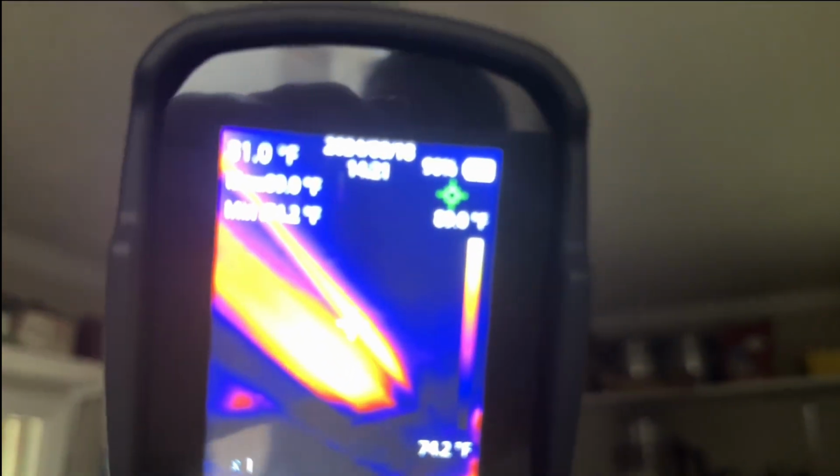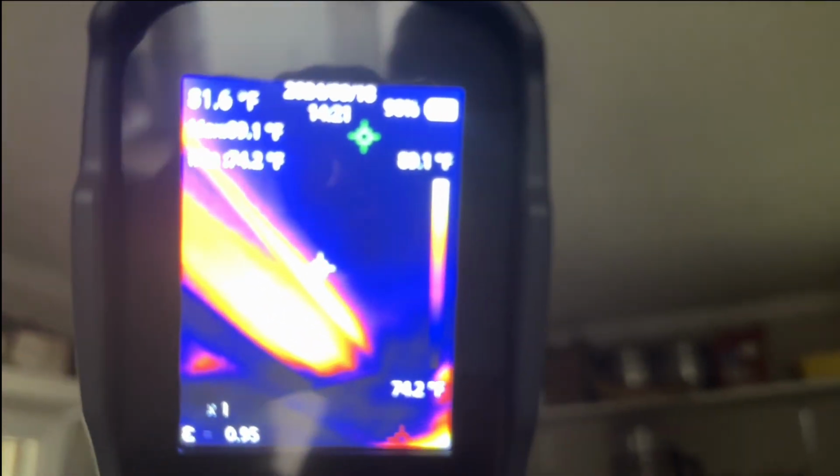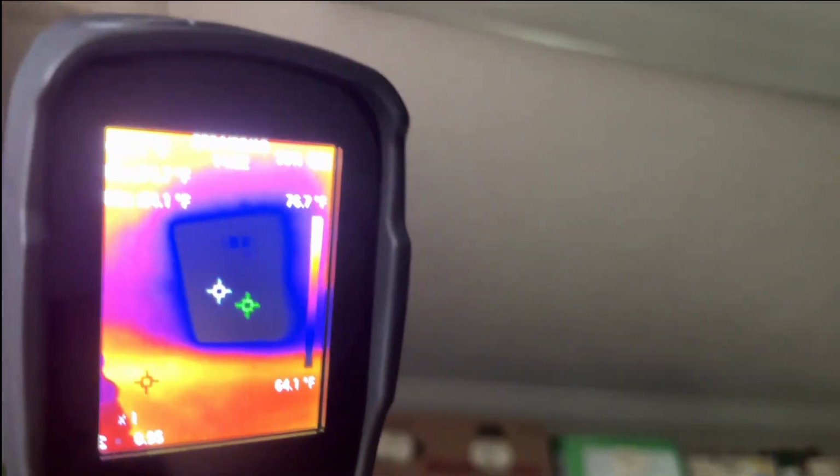We're in the pantry, and it's not that this is a hot spot, but I'm just gonna show you, this is the light. I just turned it off, but you can see it's still, even though it's an LED light, it's sitting there at about 85, 89 degrees, okay? And then I'm gonna span to the left, and you're gonna see a black spot come up. We're gonna go further to the left. See that blue spot, black spot? That's the air conditioning vent. It automatically dropped down. We're about 50 something degrees right there.